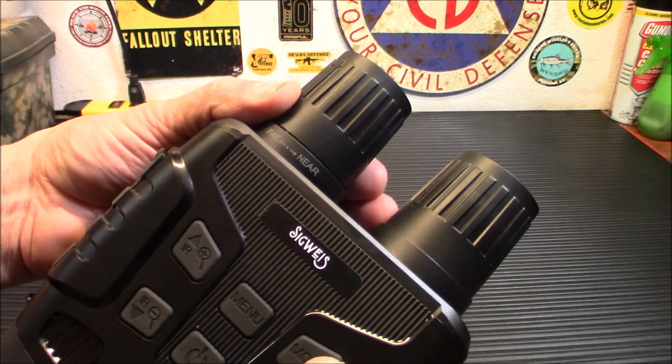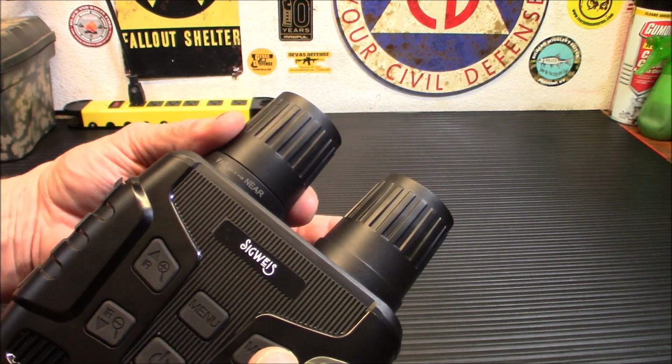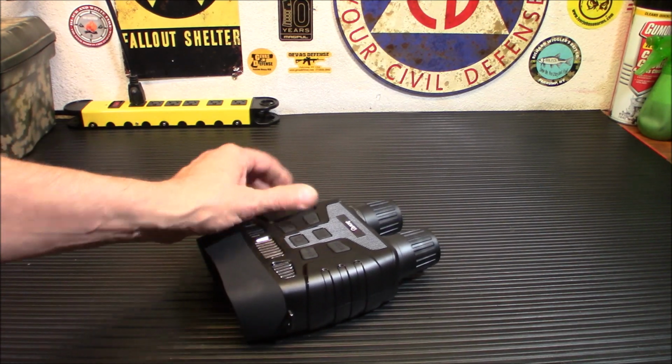This is your far and near focus, okay? So if you want to go a little closer, you can do that, or back off a little bit. And then this is your digital zoom in and out, as well as your IR up and down. So definitely a cool little control system, easy to use.